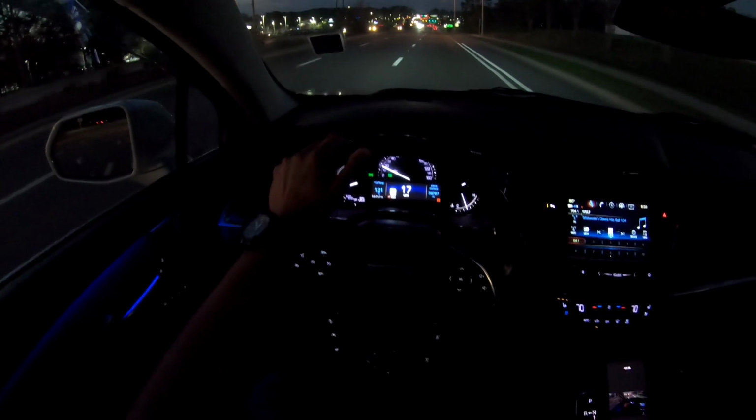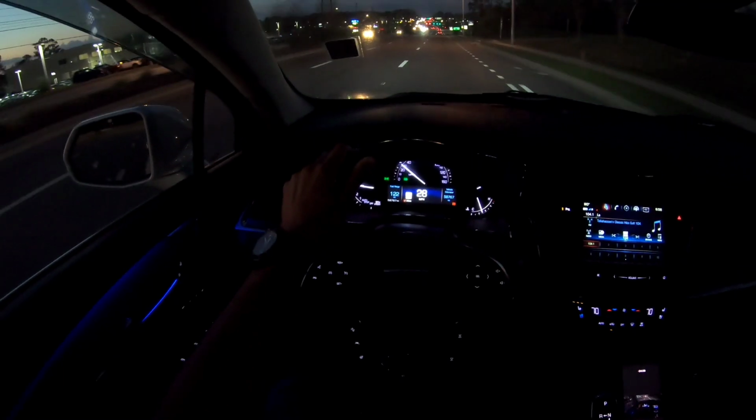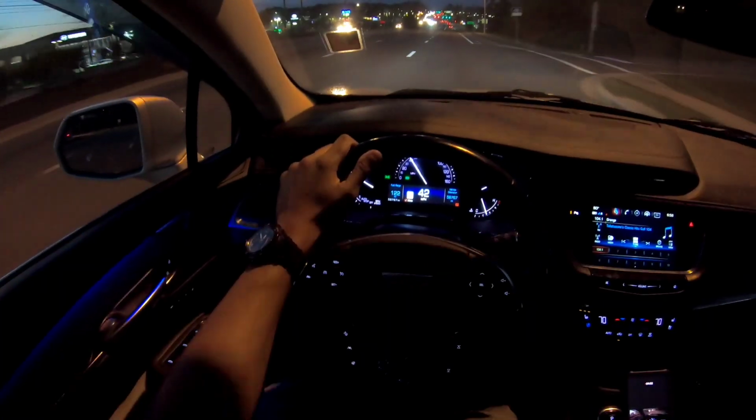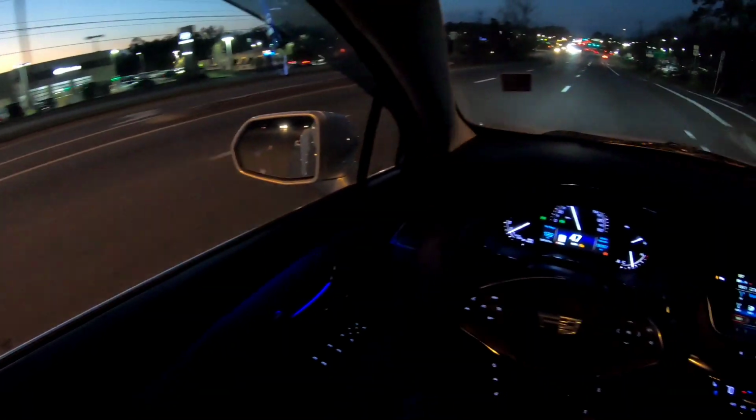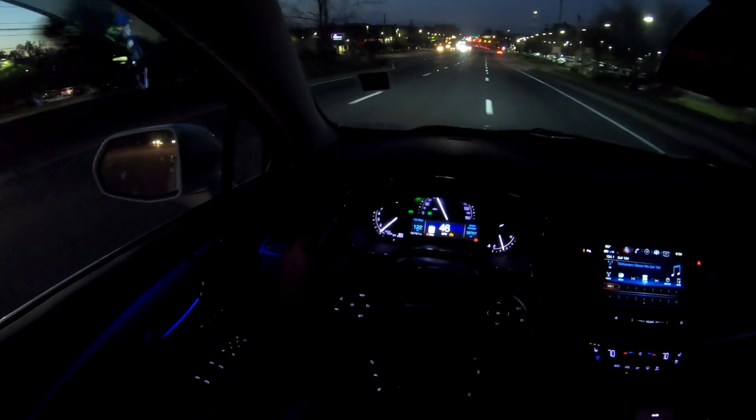All right, you do have rear AC controls. I can hear it back there. Not hissing, you can hear the air conditioning sound. Good turn circle there. So the 3.6 liter is peppy enough for most people's needs.